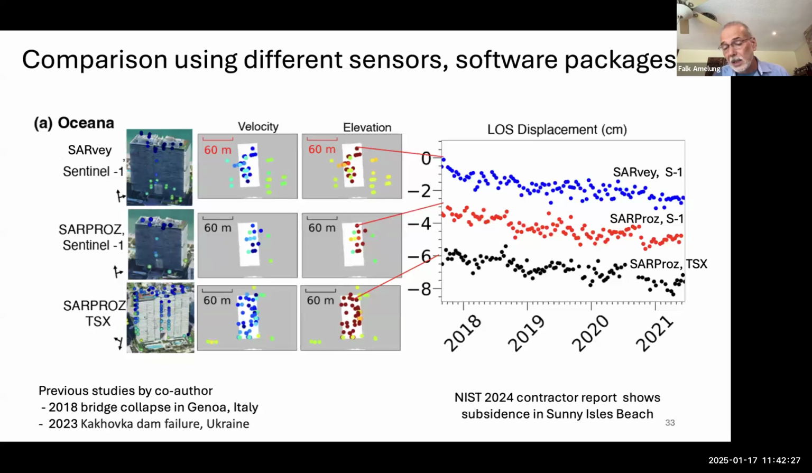And NIST, the National Institute of Standards and Technology, I believe, published a contractor report. They looked at InSAR data, not this way as we did, at lower resolution, and they see settlement at some places. And so this technique is used.